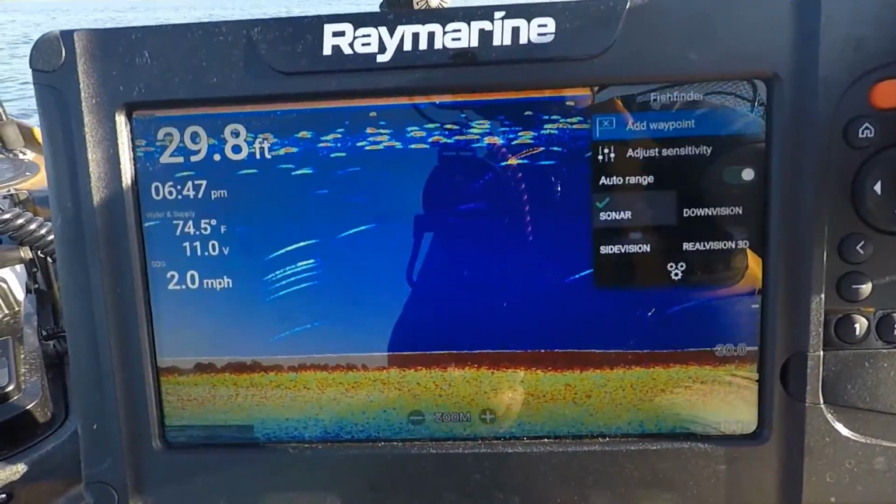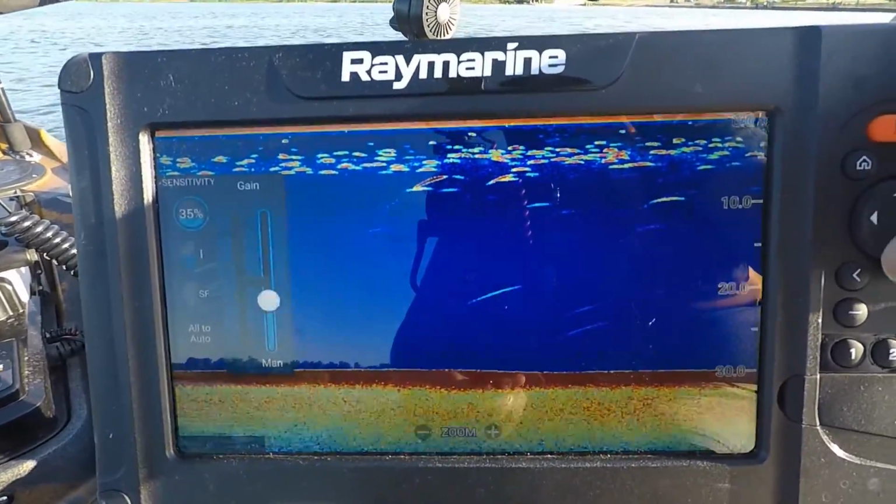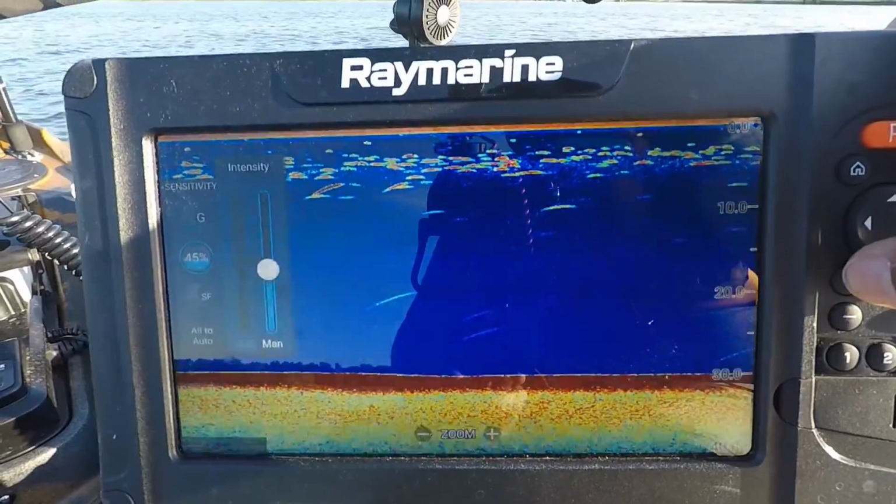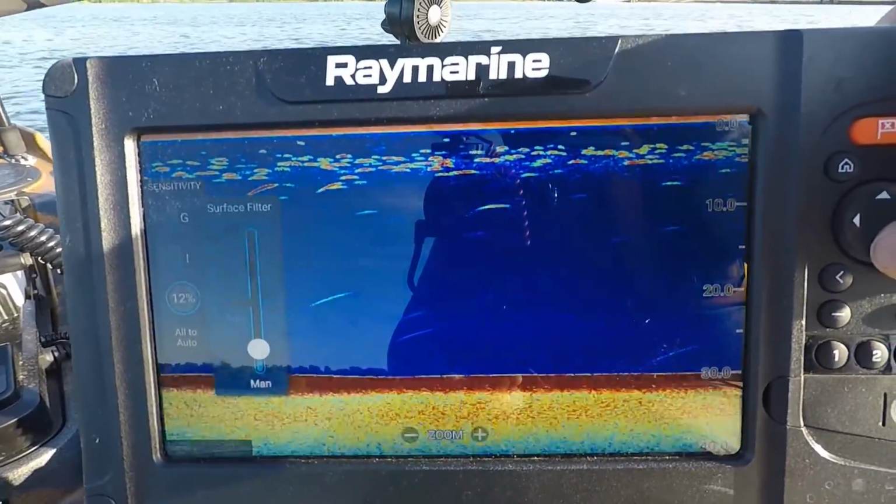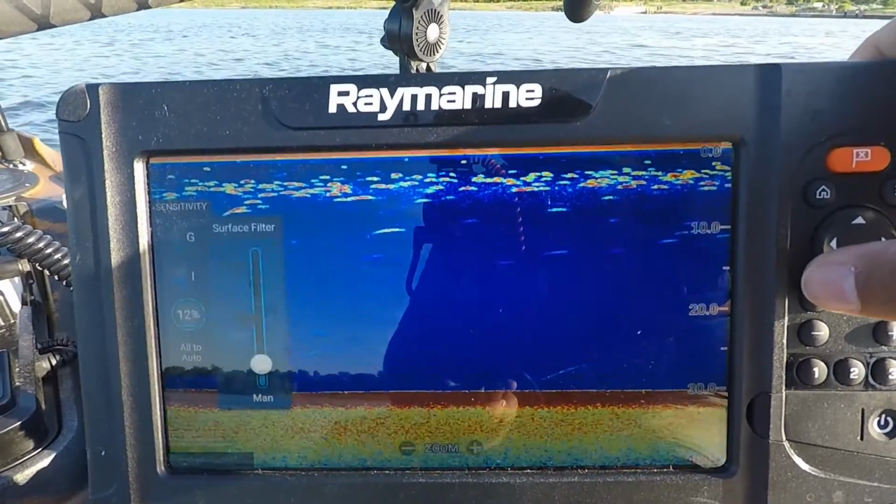And once again, I'll show you what they are again. All right, on the gain, start at 35%. On your intensity, start at 45%. And on your surface filter, start at about 10% and then go up or down from there as needed.